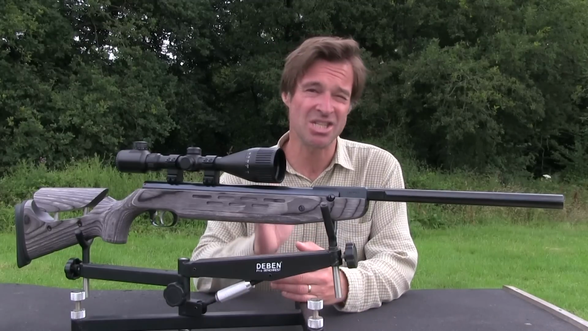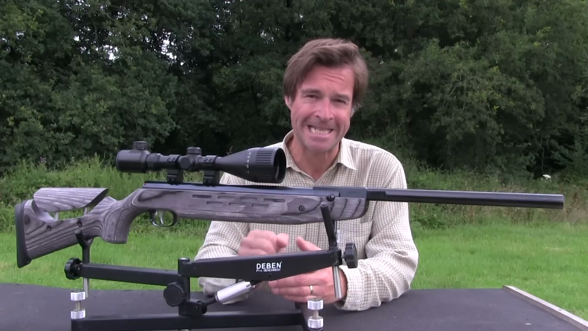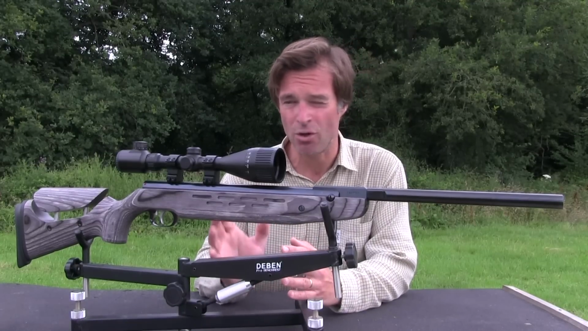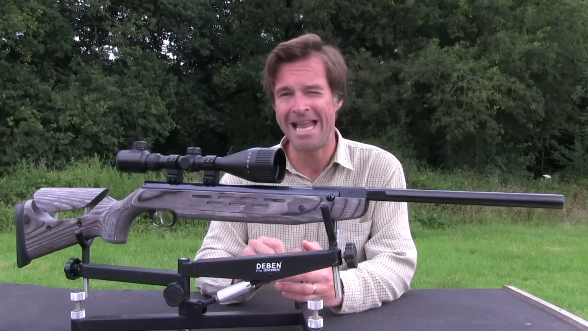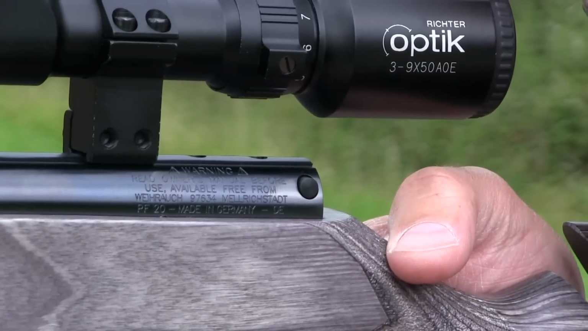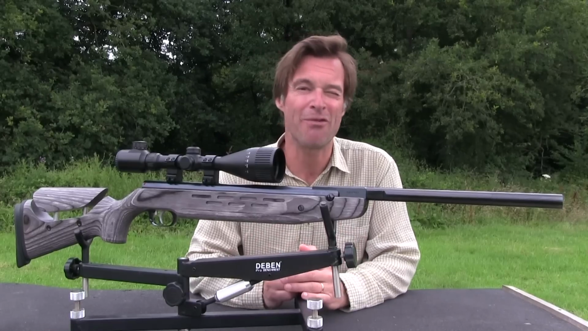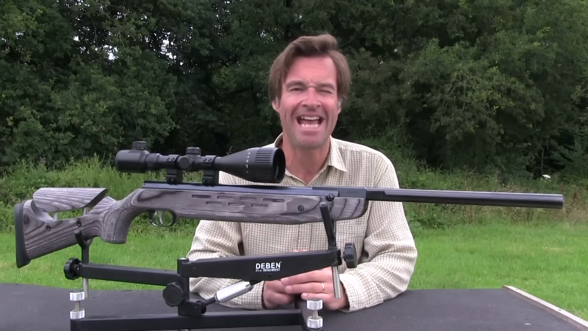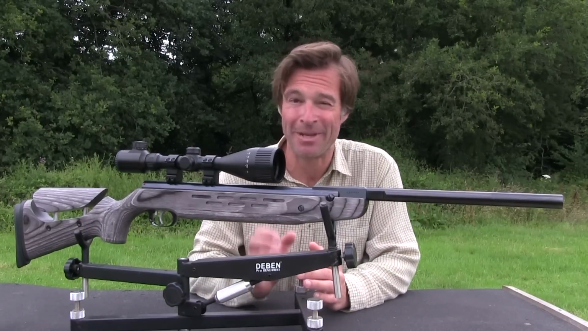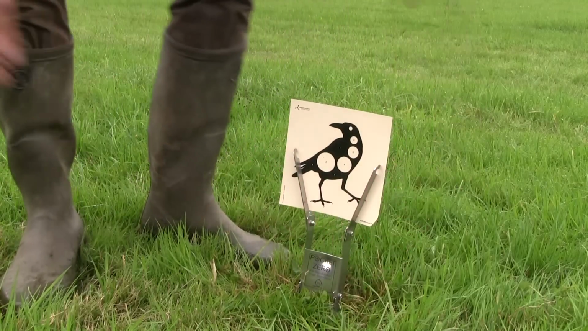Cocking the gun engages the auto safety catch, which is positioned at the rear of the cylinder. You can even re-engage it after pushing it off simply by drawing the barrel back down. Now, to push that safety catch off, you simply nudge it across from left to right. It makes a bit of a click, but I really don't think it's loud enough to be a problem for hunters. I think that just about covers all of the main features of the Weihrauch HW98 Grey Laminate. As ever, let's put a target out and I'll show you how it shoots.